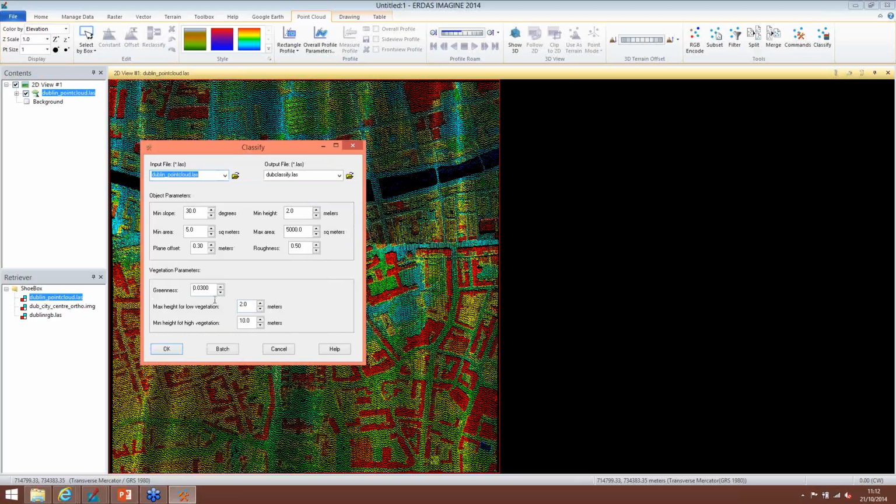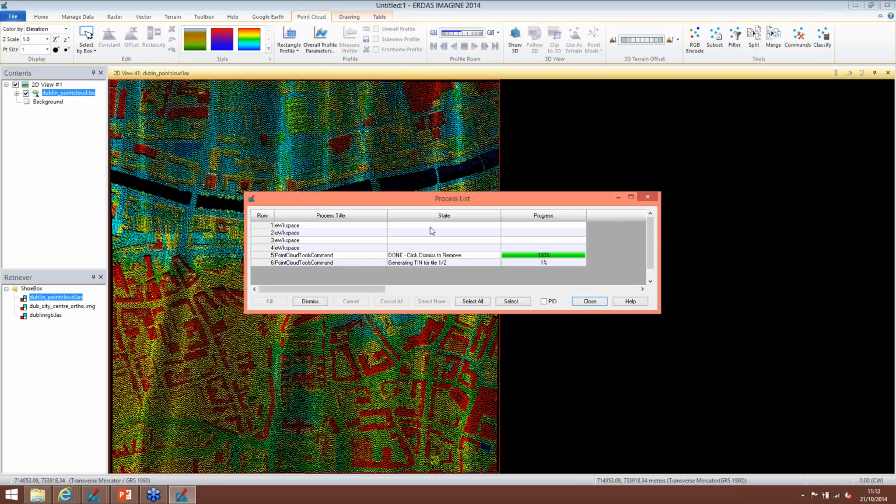Just change a couple of parameters here. We'll set the max height for low vegetation to 0.5 meters and the min height to 5 meters. So we've only just set a couple of parameters there.